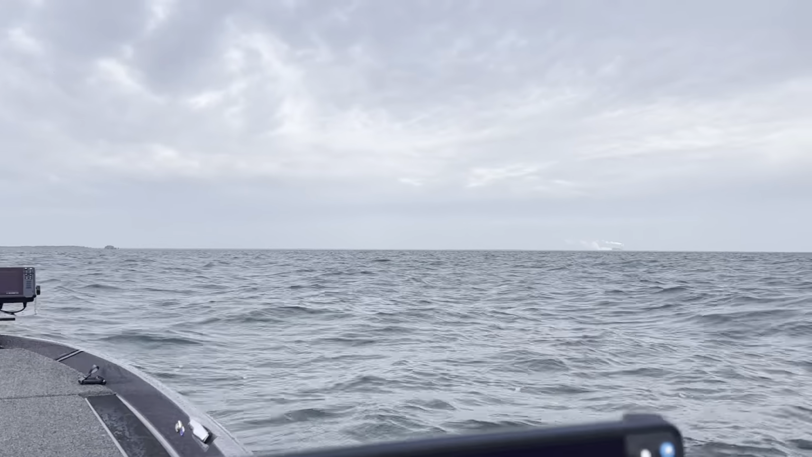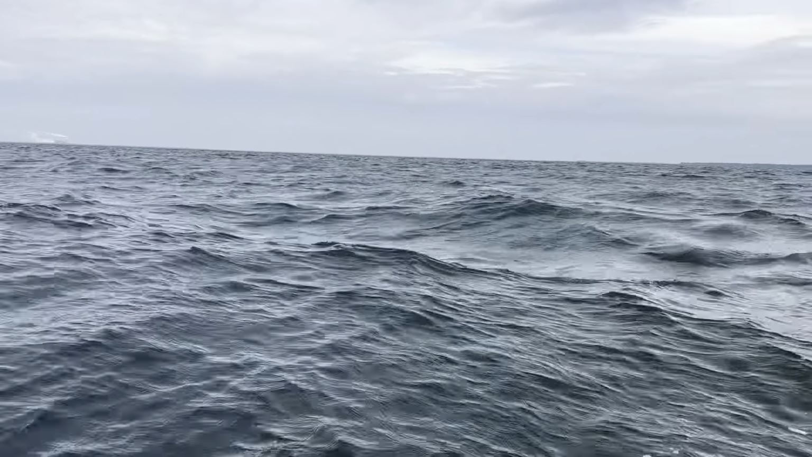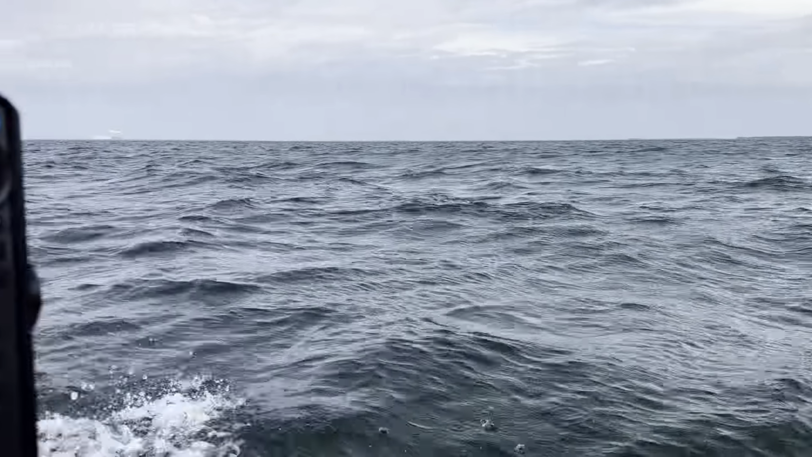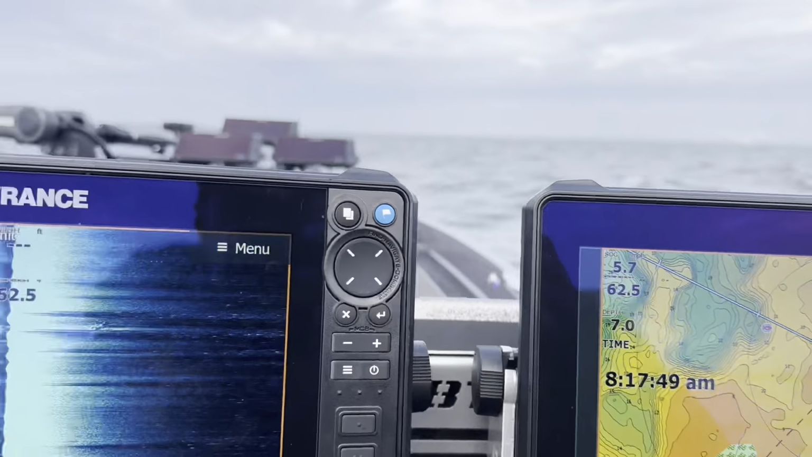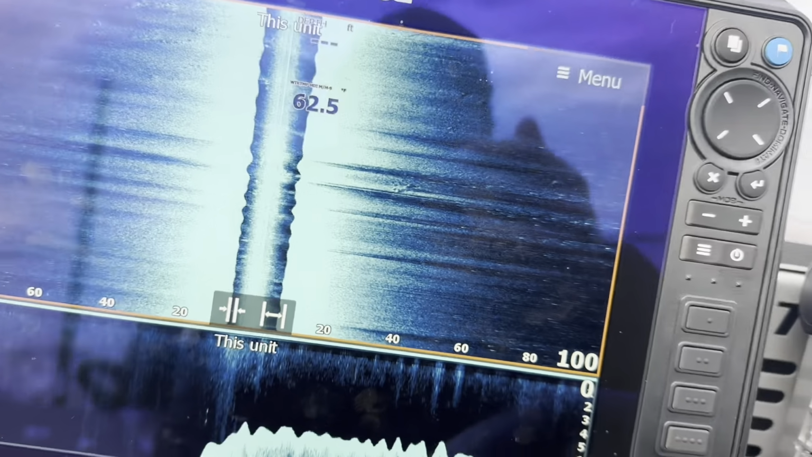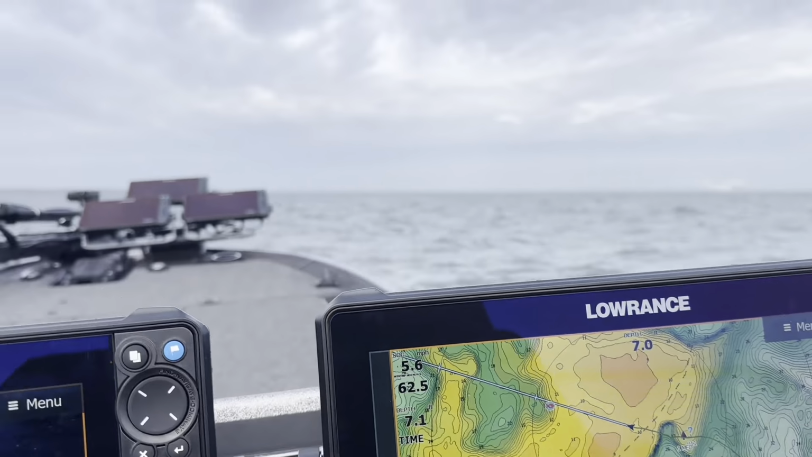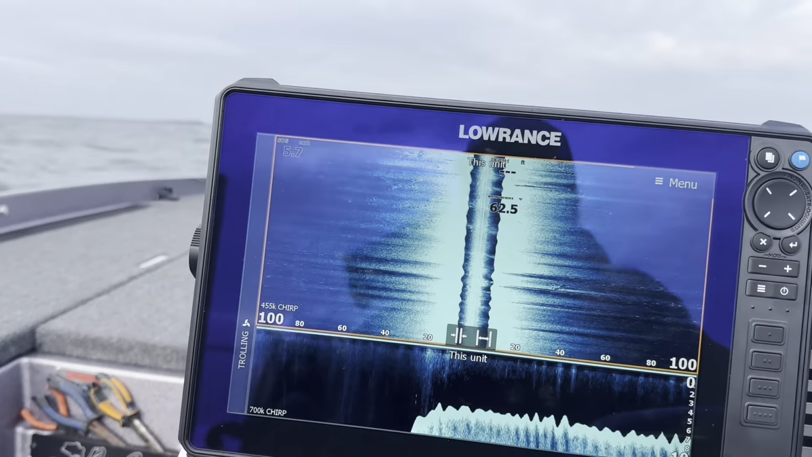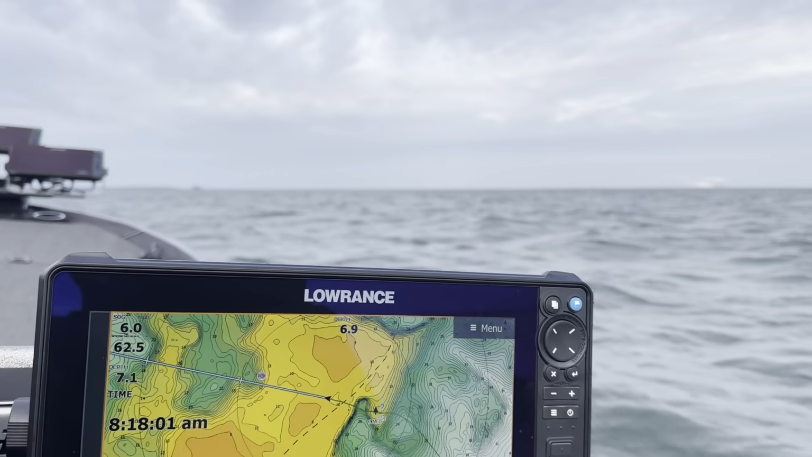Gotta say, I'm fairly impressed. This place is rolling pretty good already. Look at that. Ooh, up and down we go. Doing some idling, we got some points, look at some side scan stuff. Not a whole lot right here, but we're gonna keep picking away. Once I get to an area that's a little more protected, less windy, I'll go into some details.